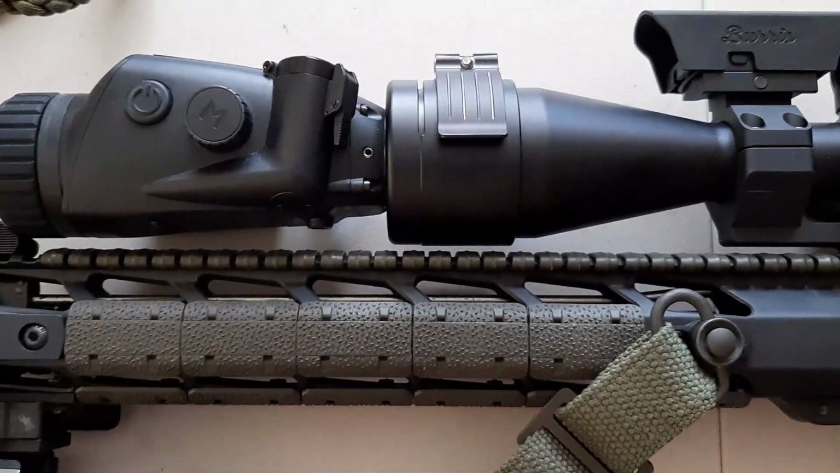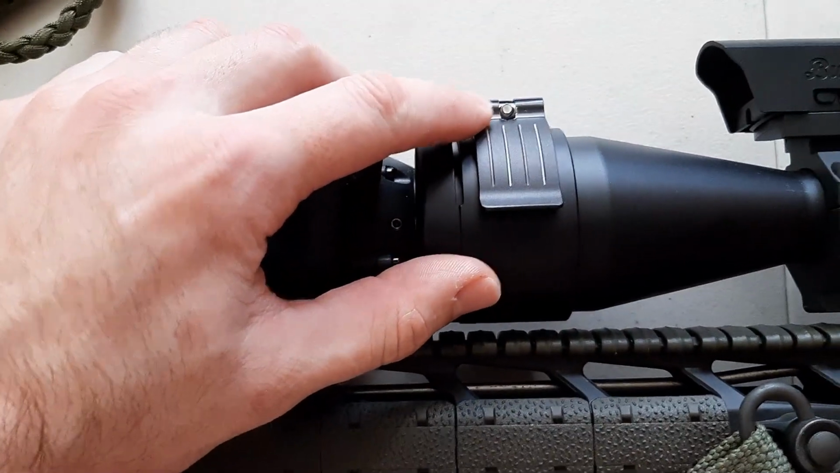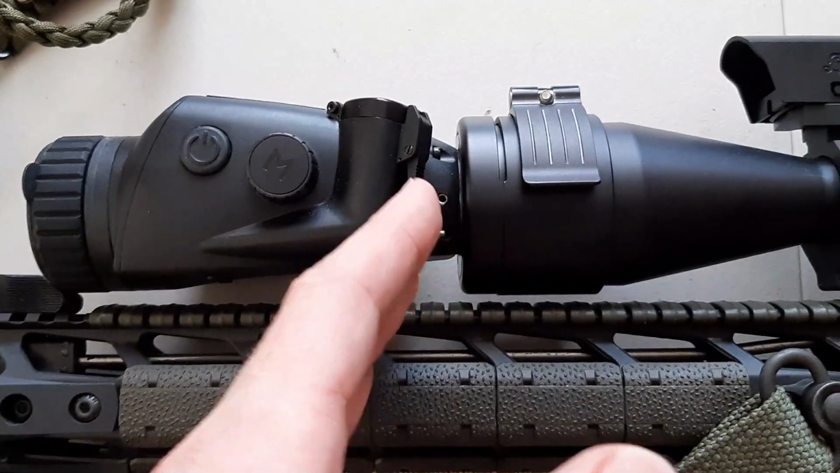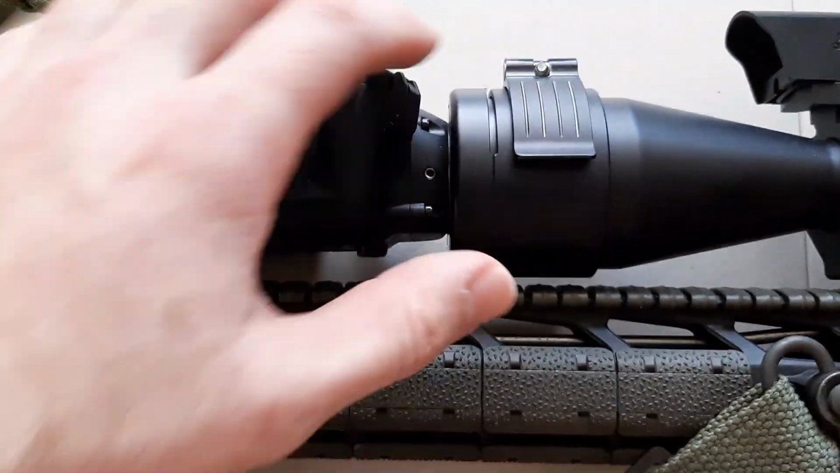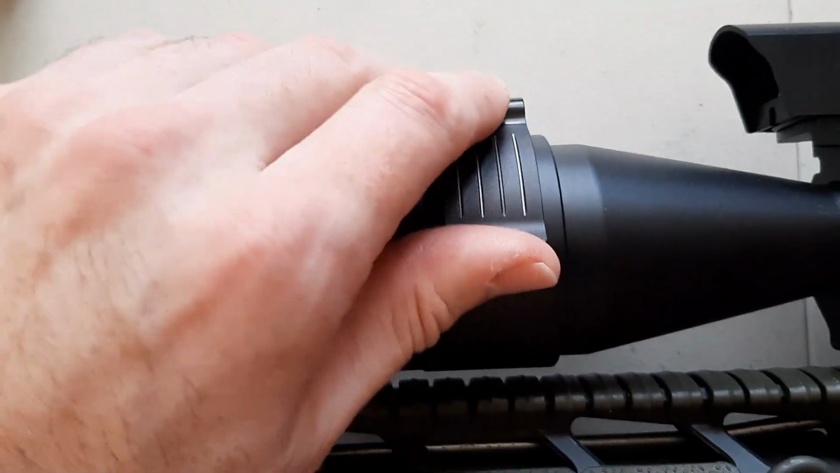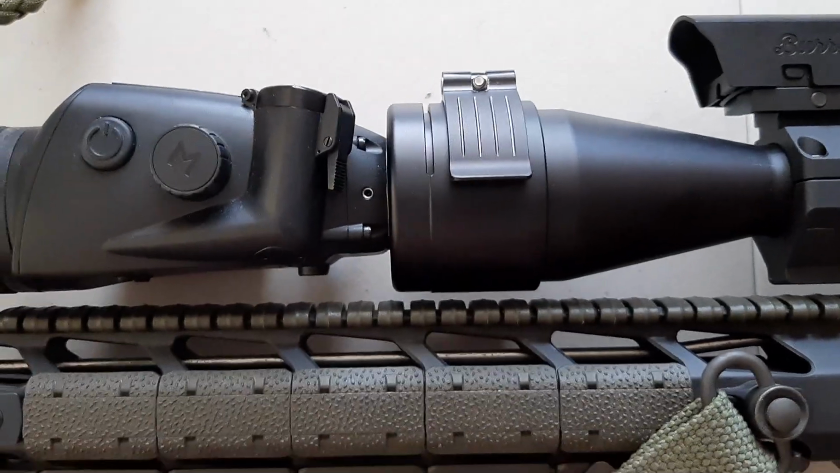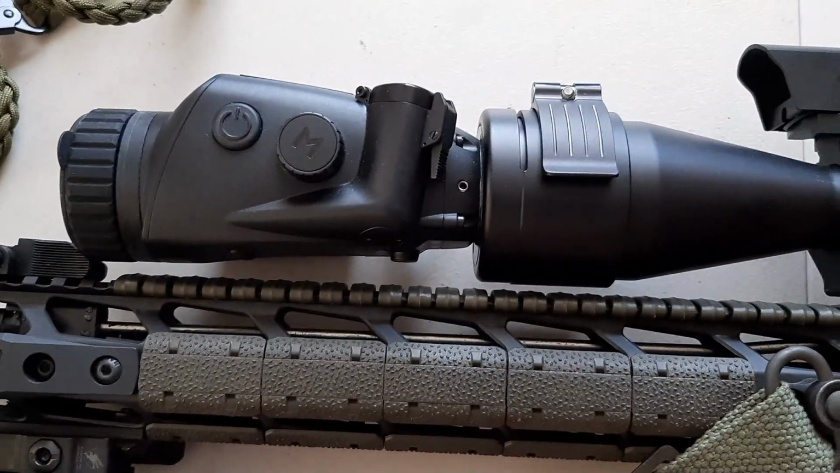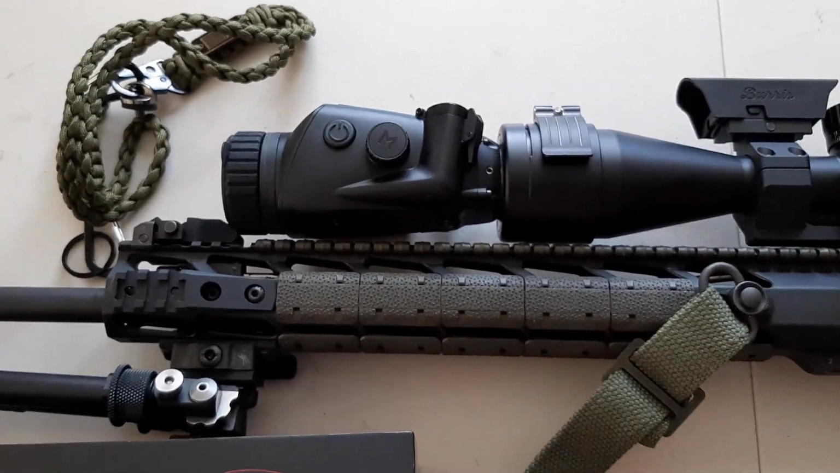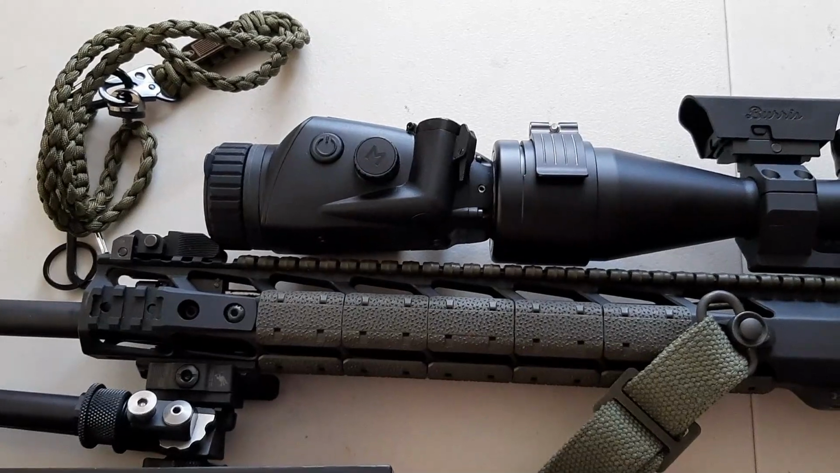Now, one thing I found out was that if you don't adjust this clamp tight enough, after a couple of shots, your thermal will start to slide off your scope. So you have to make sure you really tighten this adjusting screw here to make sure that this clamp is really tight. Don't worry, you're not gonna break your scope or anything like that, but really good thermal clip-on from Burris. I think it's one of the best thermals out there for the average Joe.